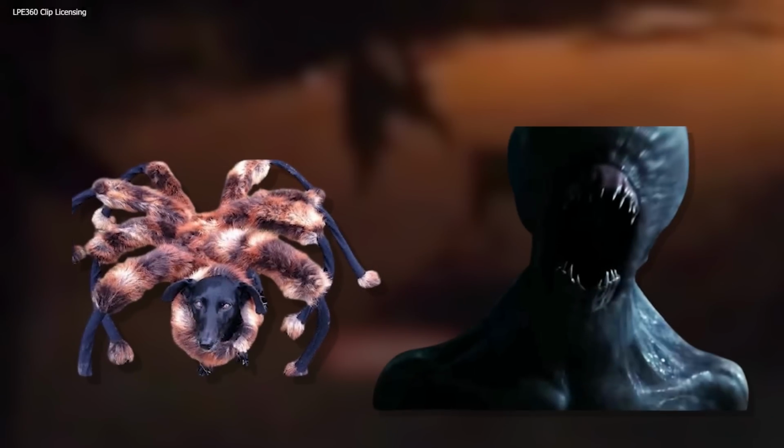It's unclear what this creature was. It was a really mysterious and rare sight. Some people say that it was a mutant dog. Some people say it was a creepy alien. It was a scene that sent shivers down the spine of anyone who saw it. A moment filled with true mystery and fear.